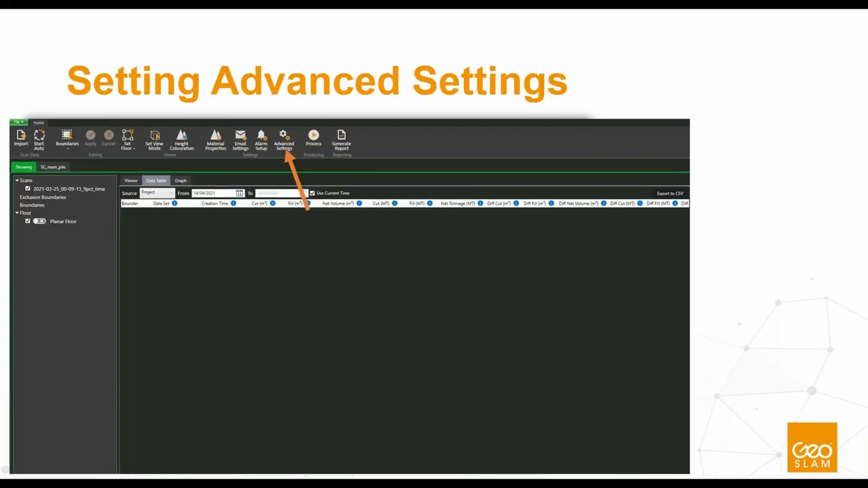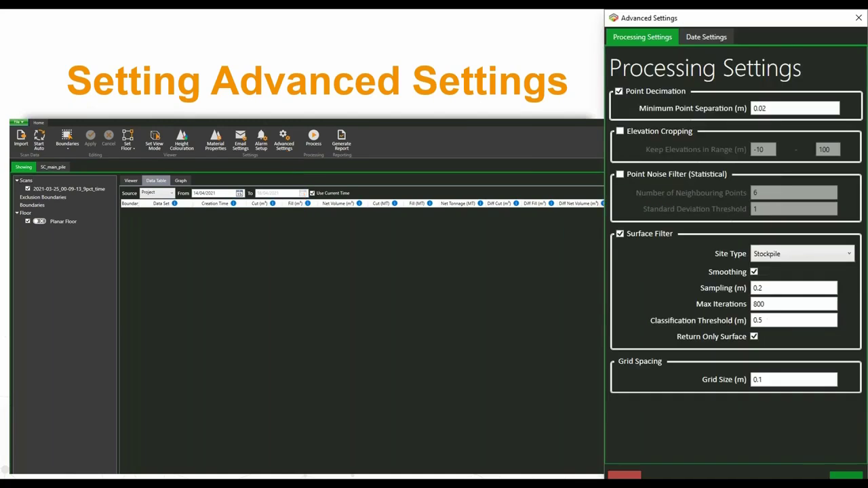So as soon as you open GeoSLAM Volumes, this is what you'll have. You need to open a project. We're not going to go over that stuff. That stuff's very straightforward. First thing we need to do then is set your advanced settings. This is what we've been working quite hard on recently. So this is what the advanced settings look like.